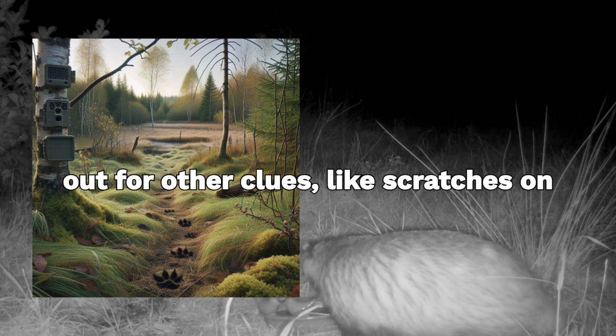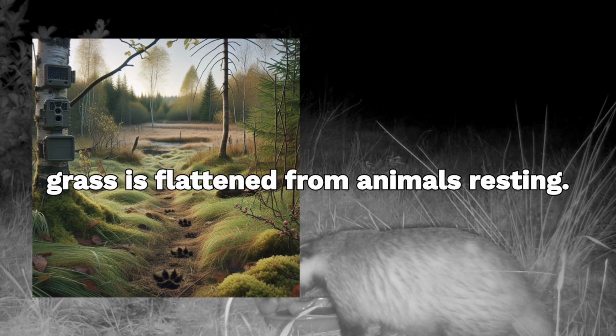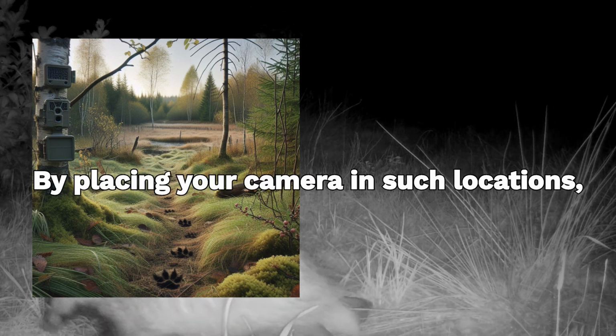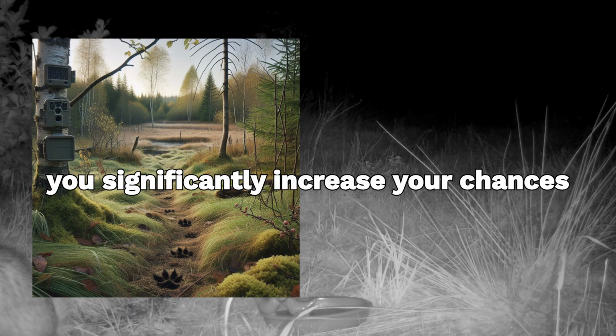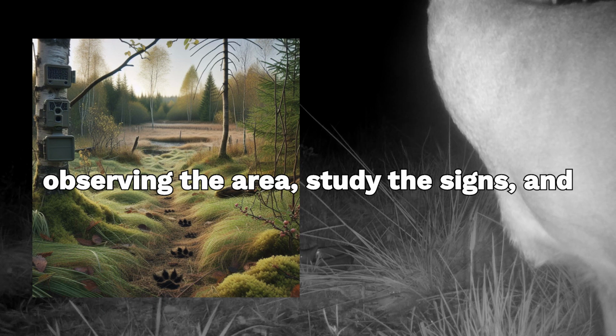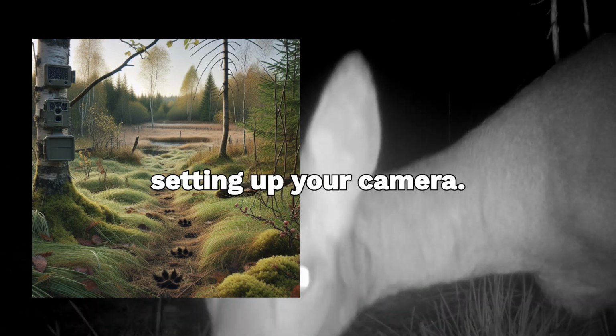Look out for other clues, like scratches on trees, droppings, or areas where grass is flattened from animals resting. By placing your camera in such locations, you significantly increase your chances of capturing wildlife. Spend some time observing the area, study the signs, and choose the most promising spot before setting up your camera.